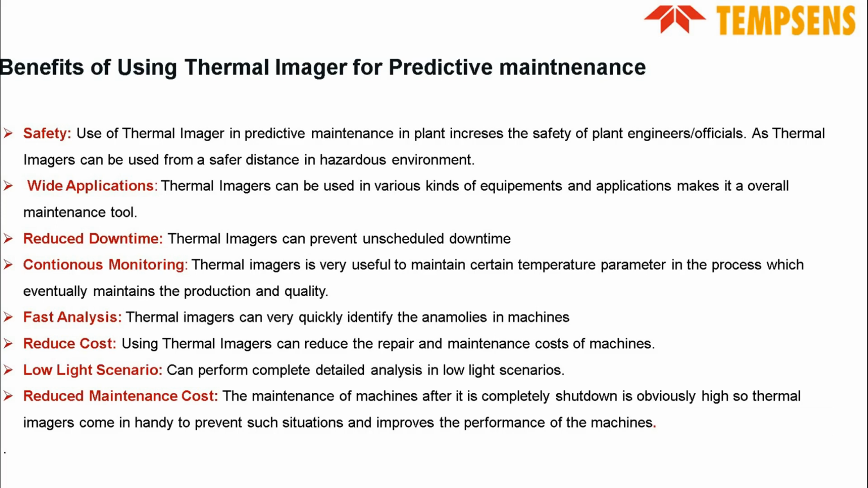Using thermal imagers can reduce the repair and maintenance cost of machines. Low light scenarios. Thermal imagers can also perform in very low light scenarios. Reduce maintenance cost. The maintenance of a machine after it is completely shut down is obviously very high, so thermal imagers can come in handy to prevent such a situation and improve the performance of the machines.